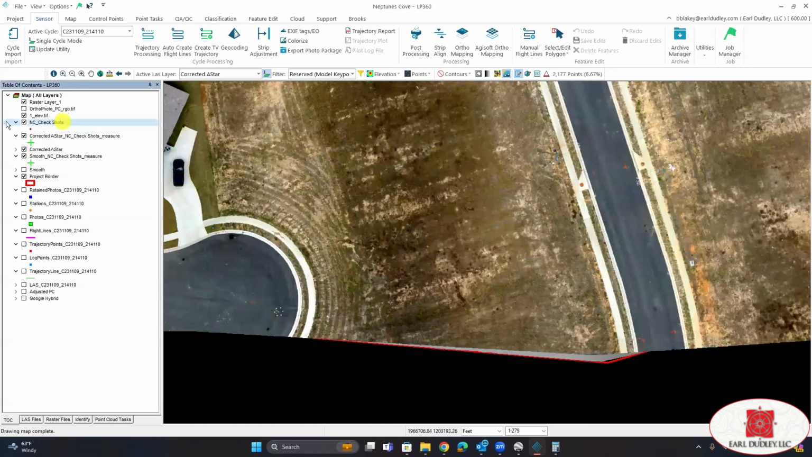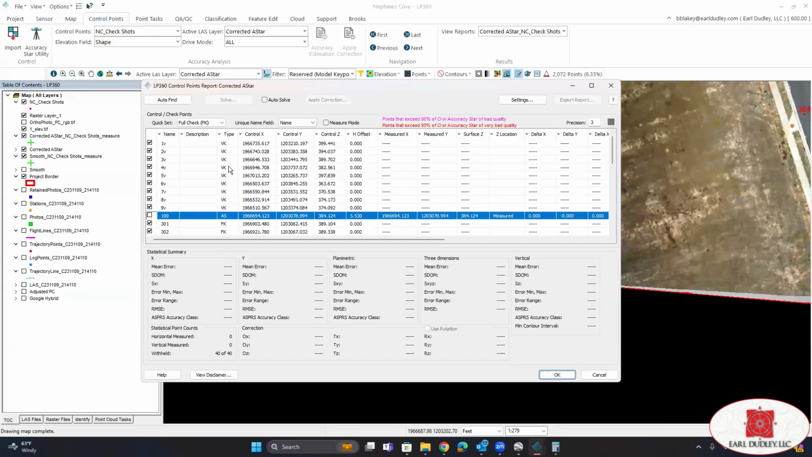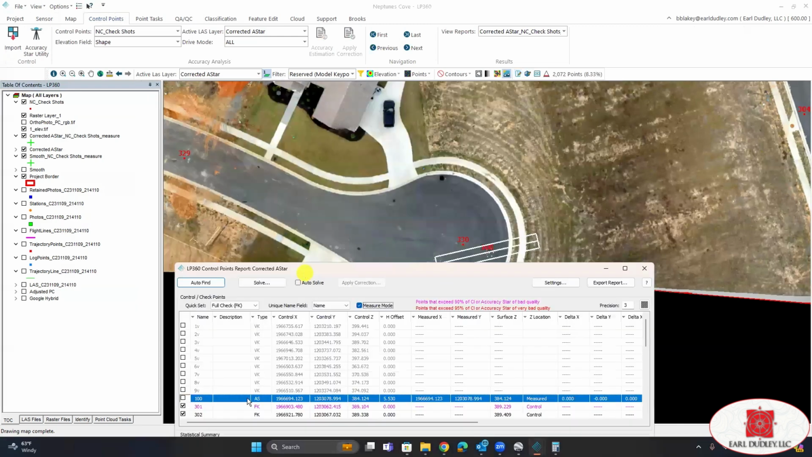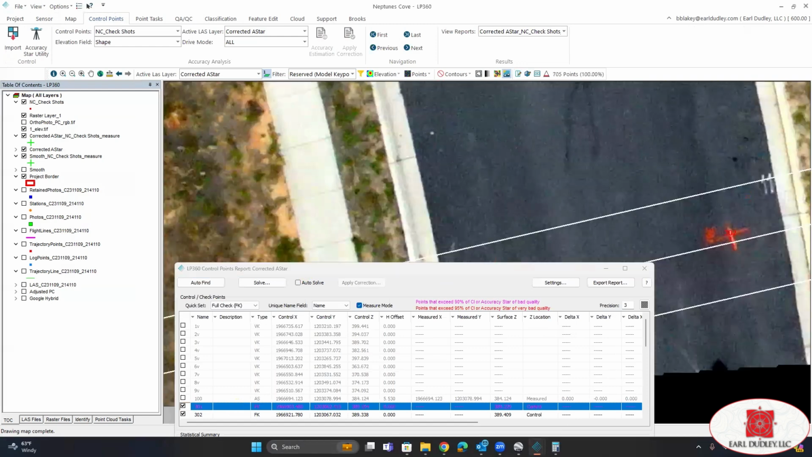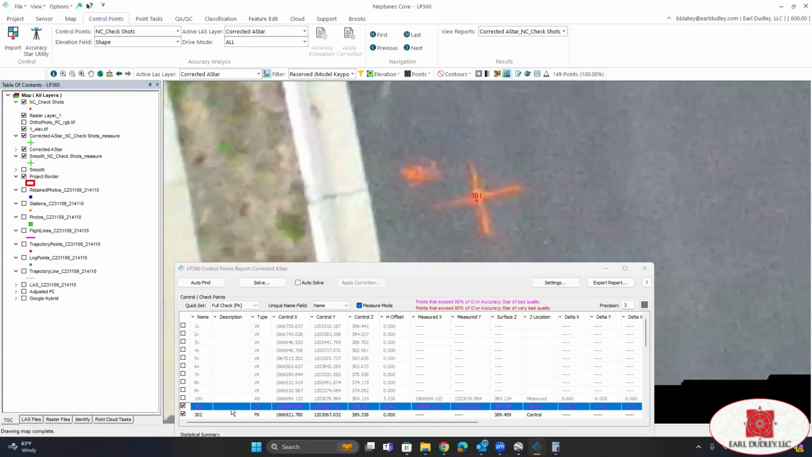We're going to bring in our check shots top. And now we're going to go to control points, accuracy estimation. And we want to go to our full check. Click auto. And for horizontal, we want to select measure mode. I'm going to start with our first check shot, which is 301. And we're just going to click the center of the target.